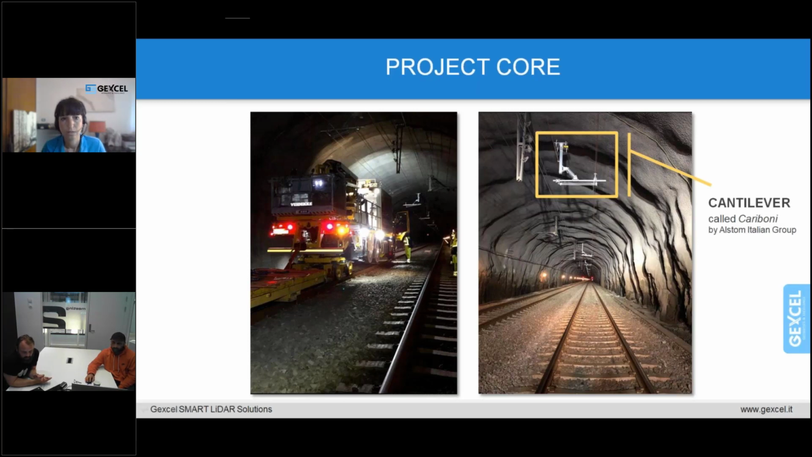I can also mention, since you are an Italian company, it's pretty funny that the cantilever that you see on the picture is also Italian. It's delivered from the Alstom Italian group and assembled by Poweron and customized.